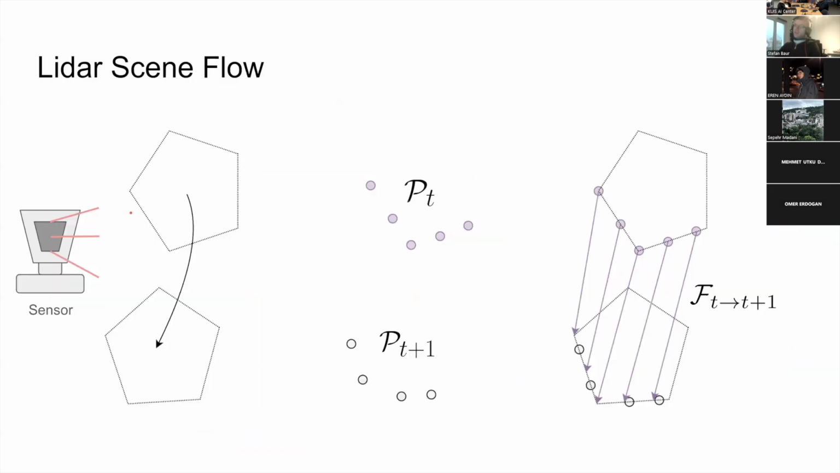Scene flow means you have a sensor somewhere, which can be mounted to a vehicle, and you have some objects in a scene, and these objects move, or the sensor itself moves. What then happens is you record these consecutive point clouds. You have recorded here some point cloud, and you have recorded here another one, and note how they have a different amount of points.